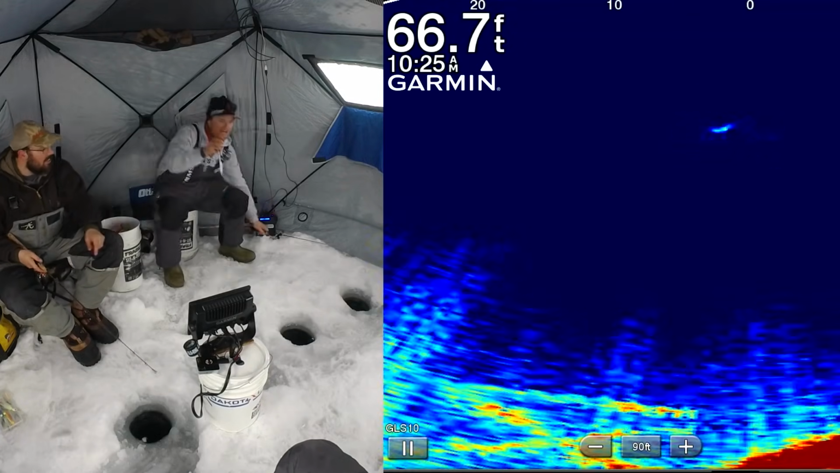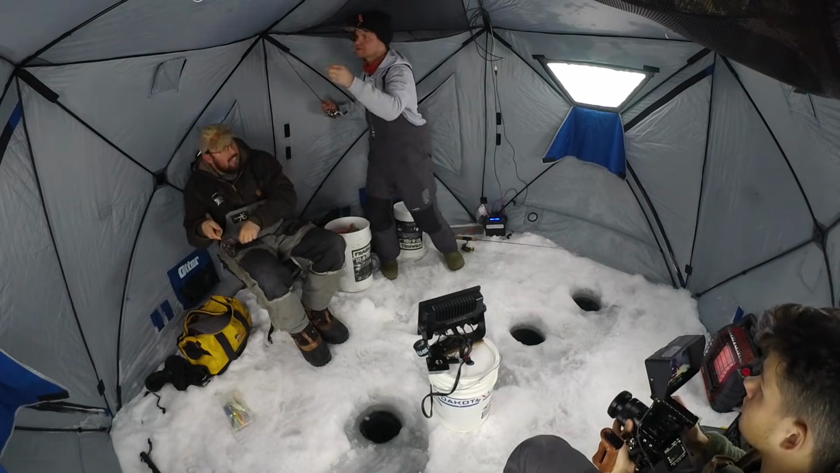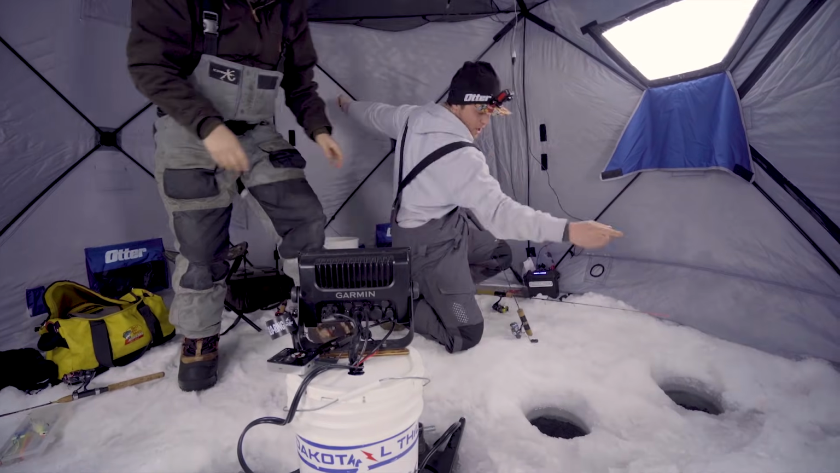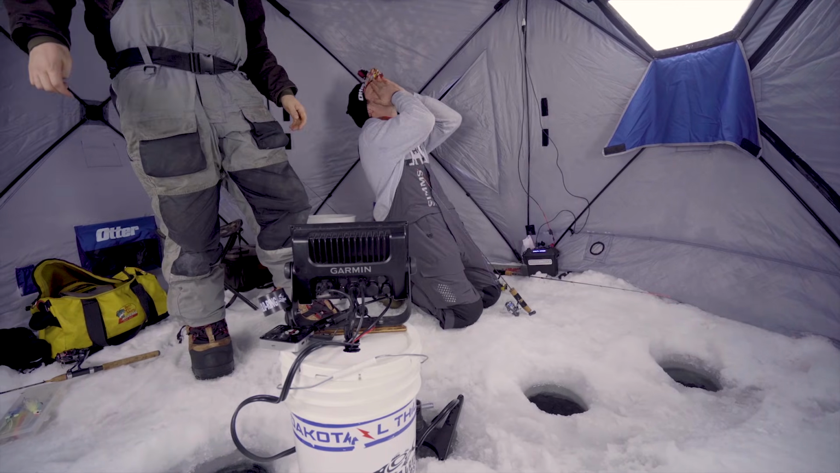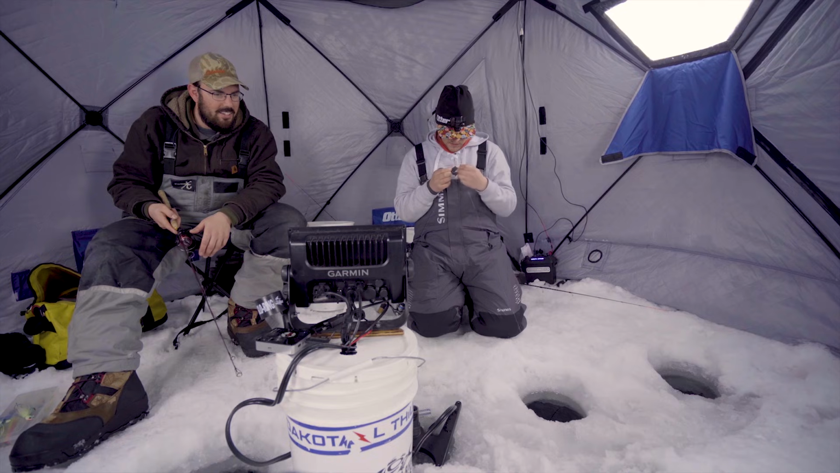Oh, he just hit that. I got him. Oh, what's going on? It's around my rod tip or something. Something bad. Something bad. Oh no. Oh my goodness. How did it get wrapped around my rod tip? Biggest mistake ice fishing ever.